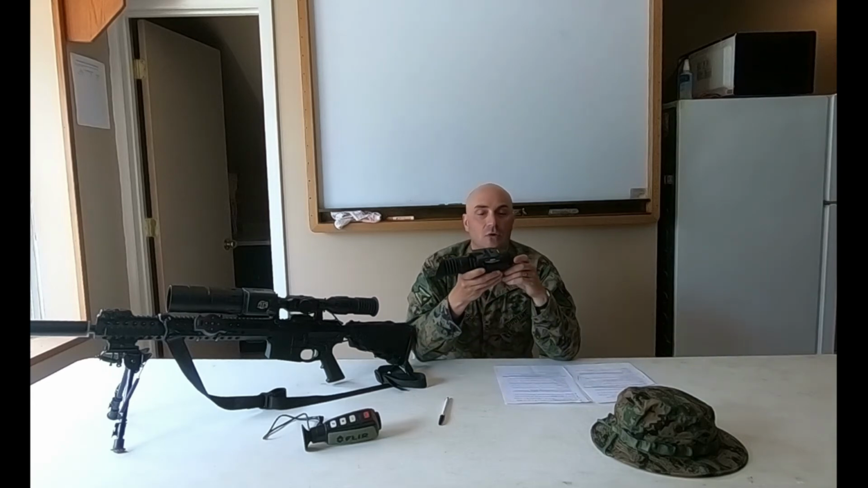Having magnification on this scope is a huge combat multiplier in looking through danger areas and trying to find body heat and people out there. Huge advantage.